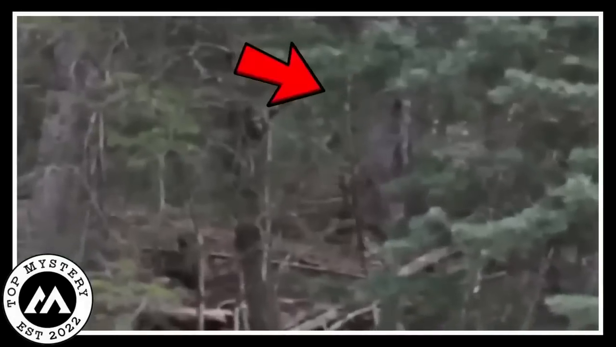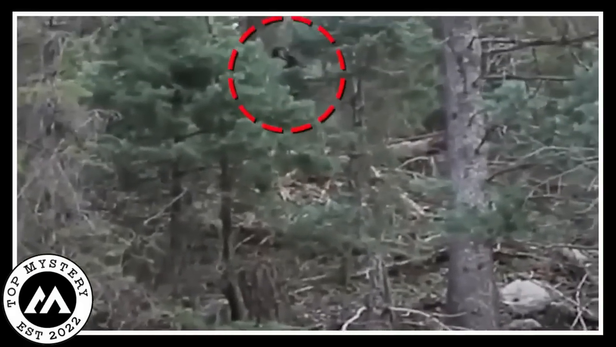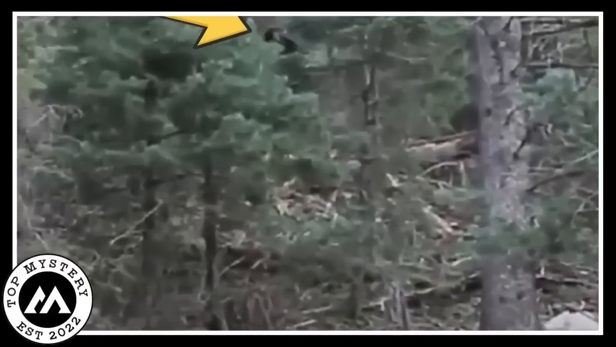This huge hairy creature appeared from the dark, moving through the thick trees, creating a mysterious atmosphere. The adventurer skillfully recorded every step of the elusive creature, turning the footage into an exciting story that mixed fear and amazement.